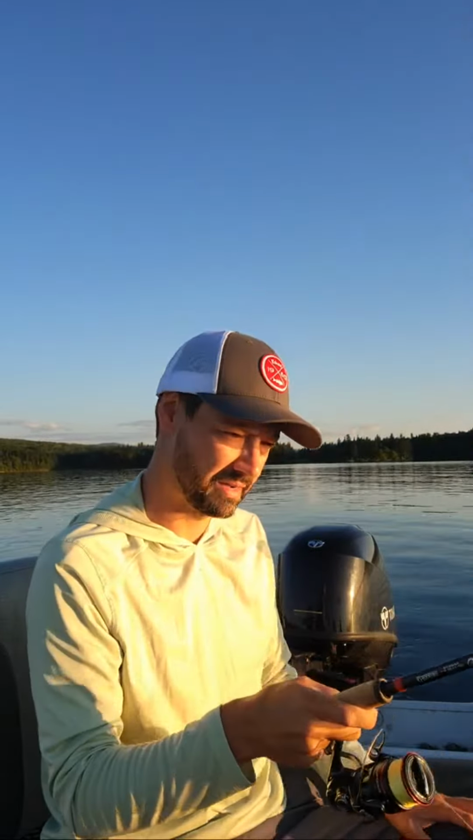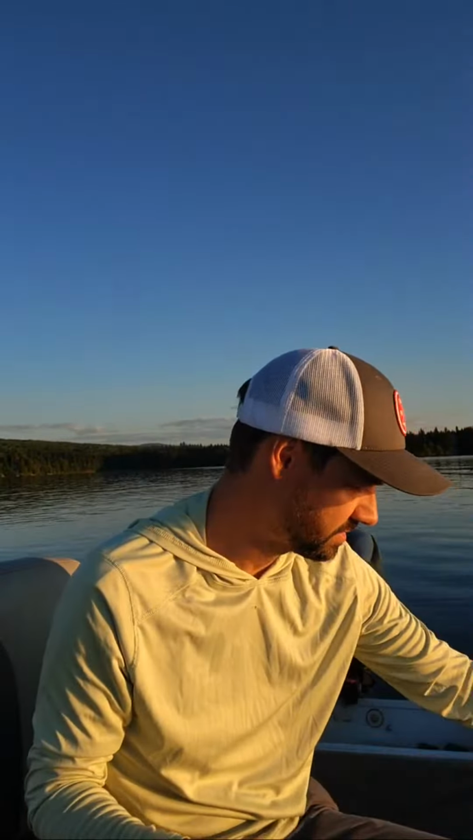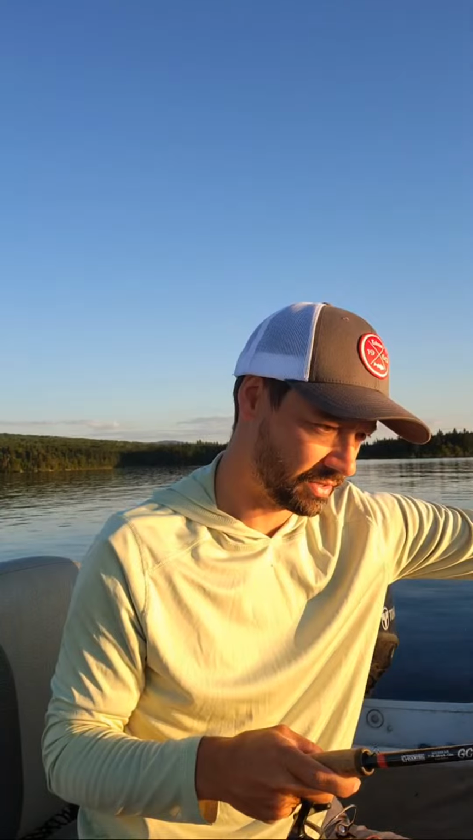I got a laker about 12 feet in front of me. I'm using Live Scope. But yeah, I would take a spoon and try to get a reaction bite out of them, like a little Castmaster, and snap it off bottom, which is what I'm going to try to do now, or use a more natural color.